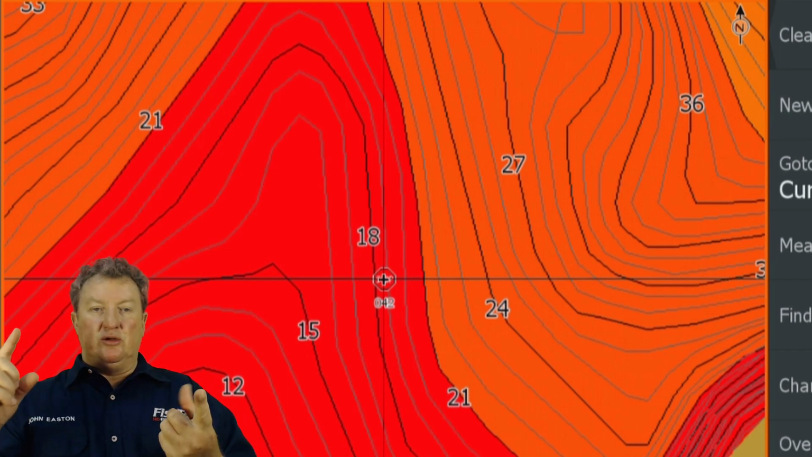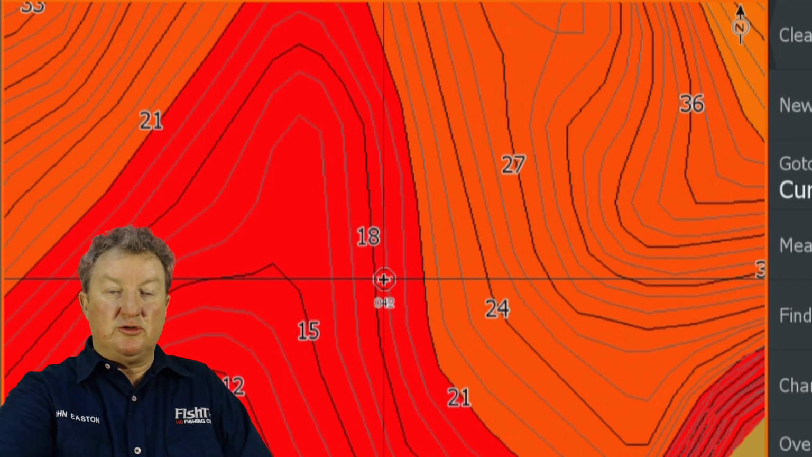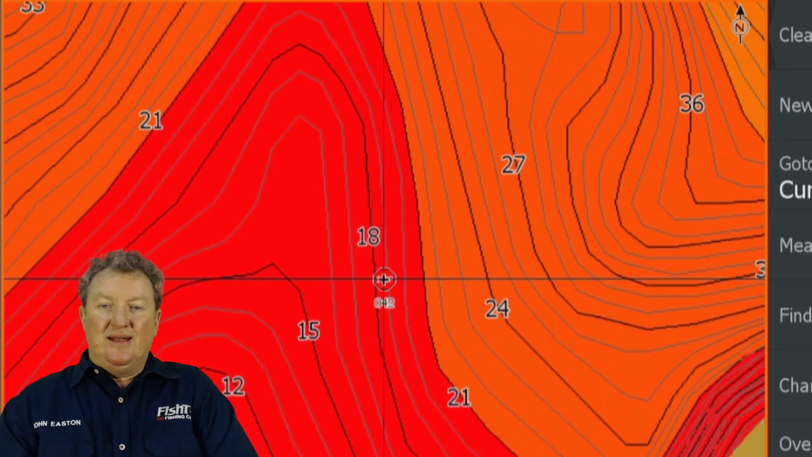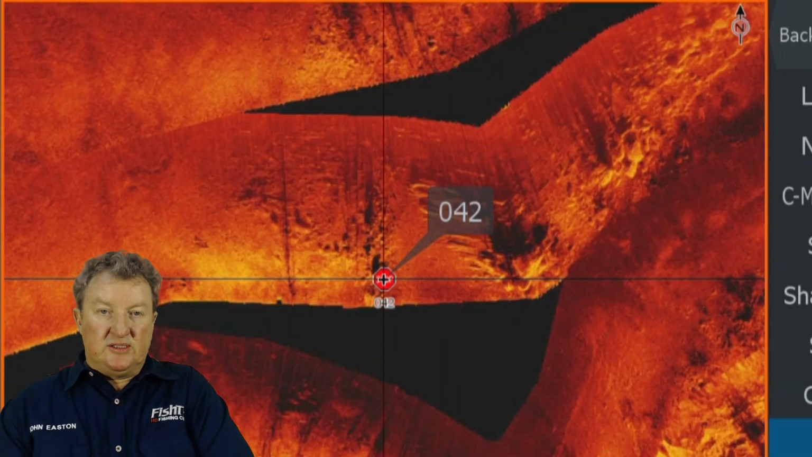Now you've determined the depth that you want to target. You can see there's a little bit of a flat. Can you see how this contour has gone out there? That's something you definitely want to look at. But let's have a look. What can we see here on the Ultra HF? This is our high frequency